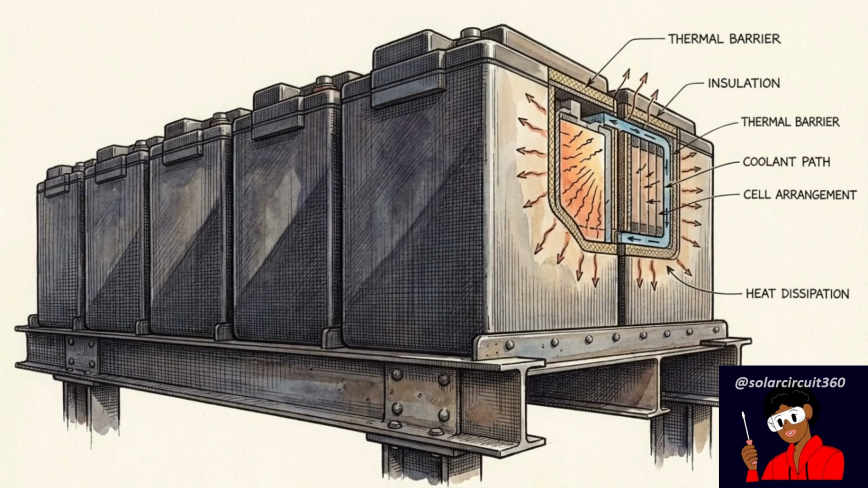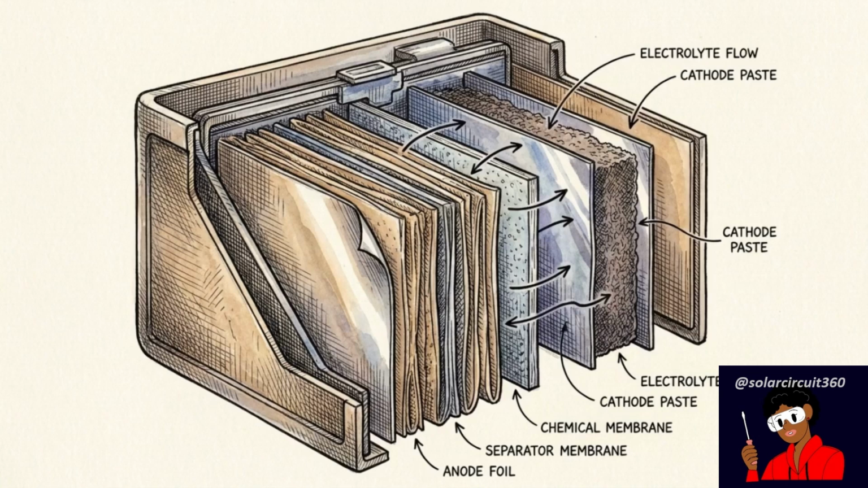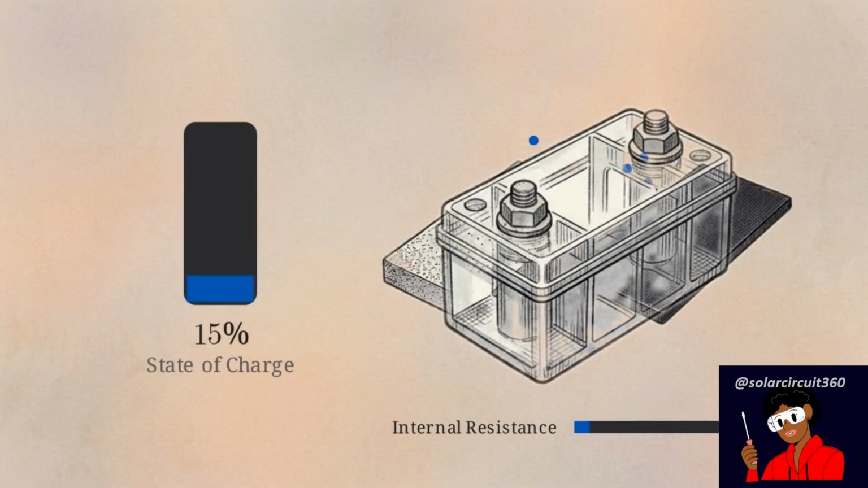Beyond the external wiring, we must account for the thermal environment existing inside the battery casing itself. This involves a second major mechanism of system heat, electrochemical resistance. Internal heat is a byproduct of the chemical process of charge acceptance, rather than a result of mechanical defects in the wiring. At a low state of charge, ions transfer between anode and cathode with low internal friction.